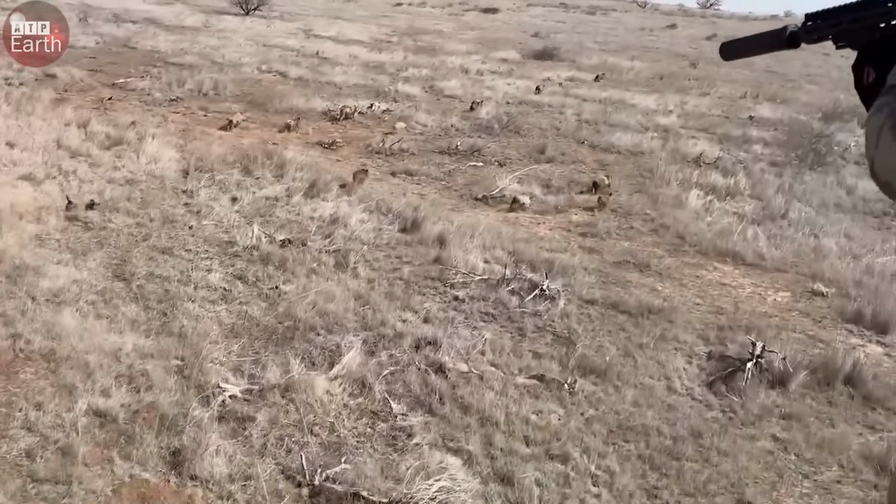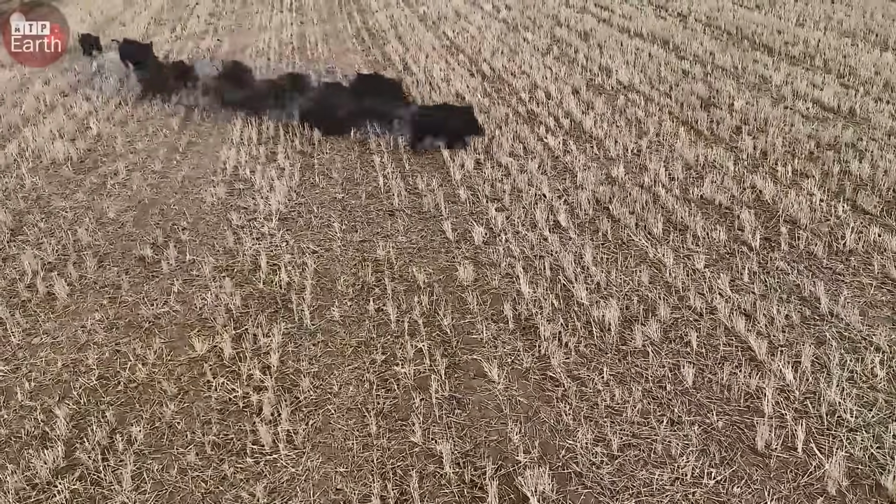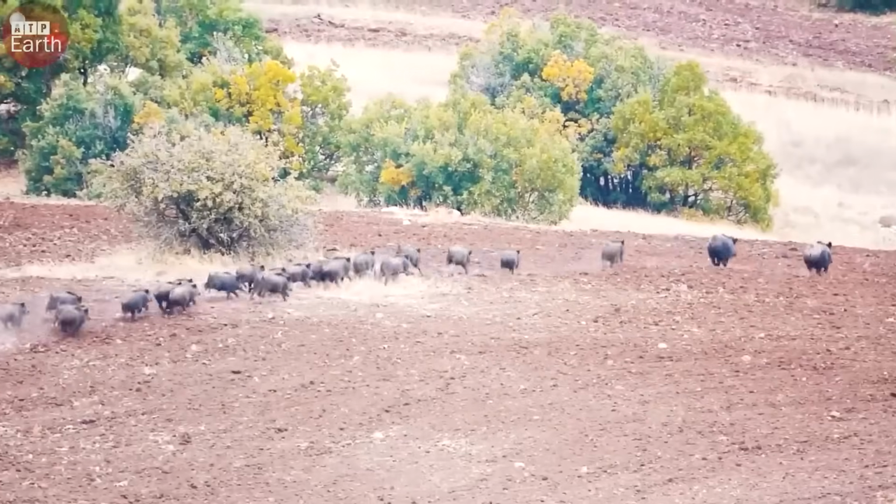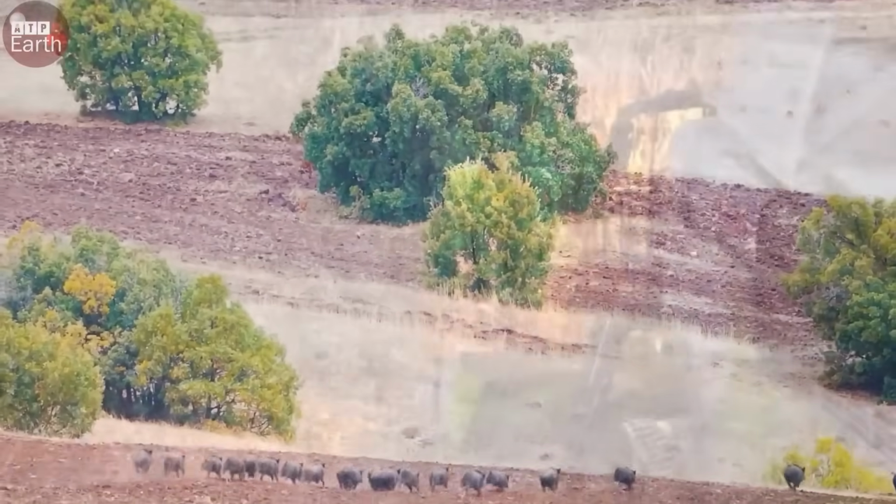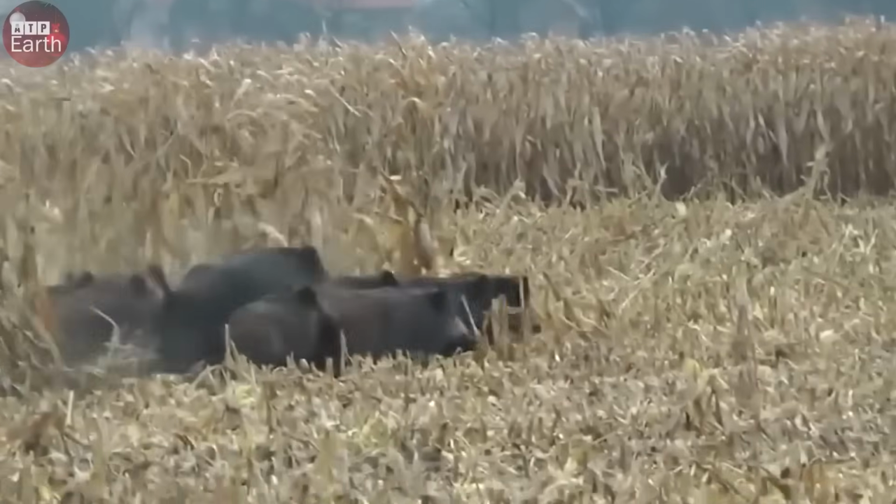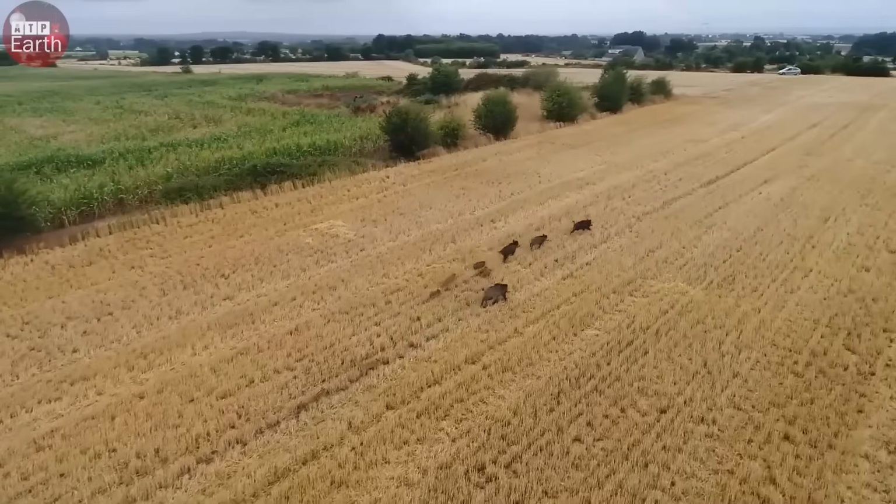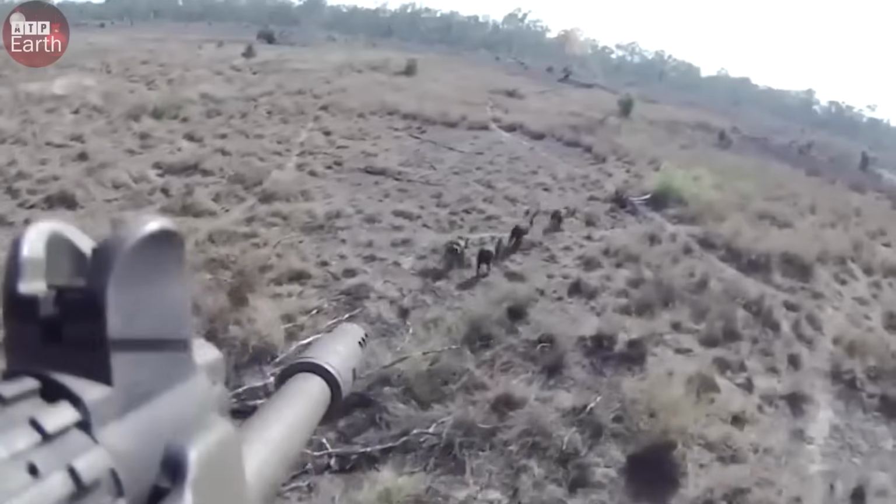Deep in the heart of the American South, the state of Oklahoma is under relentless attack, not by an army, but by a creature many once thought harmless, wild feral hogs. An estimated 1.5 million feral hogs roam Oklahoma's fields, forests, and farms. Each year, they cause over $60 million in damages, destroying crops, tearing up irrigation systems, wrecking infrastructure, and even endangering the safety of local residents.